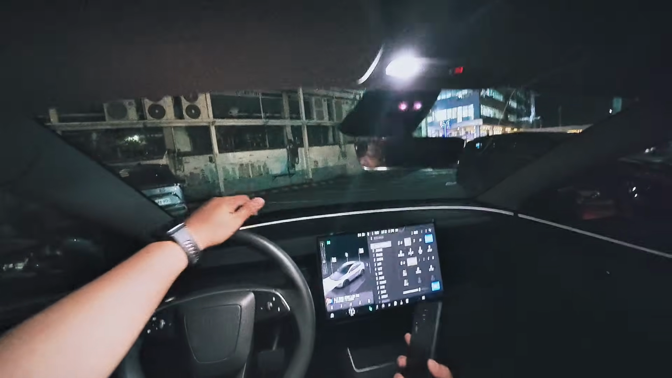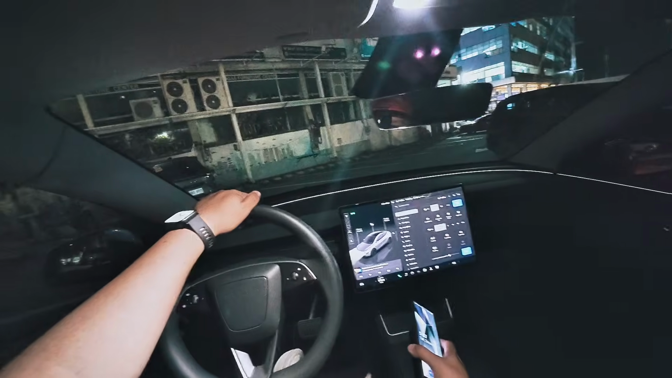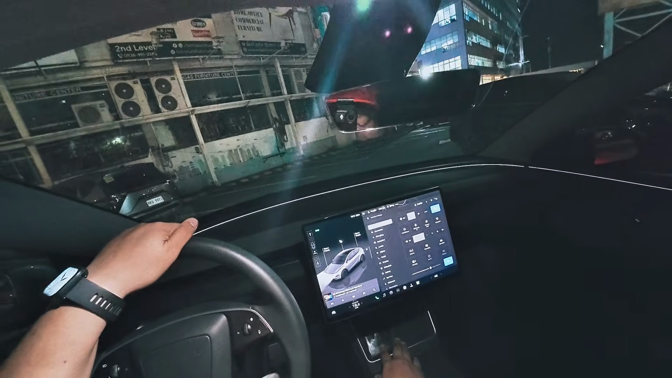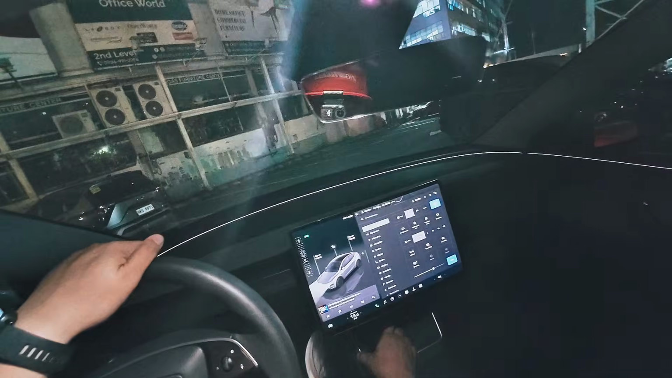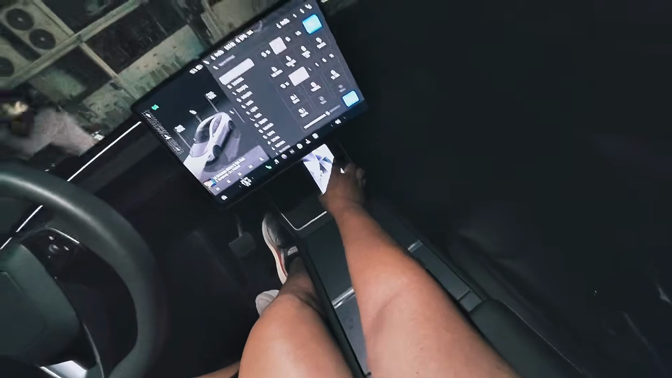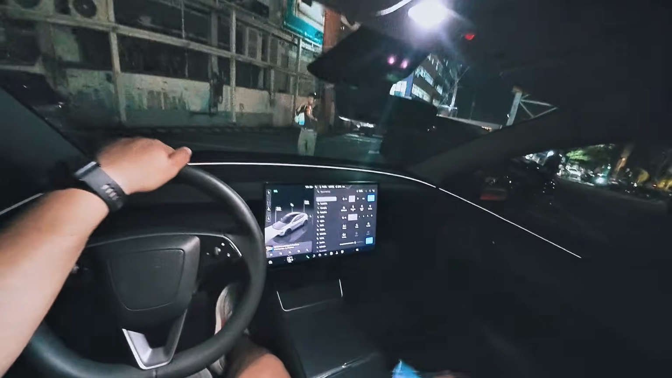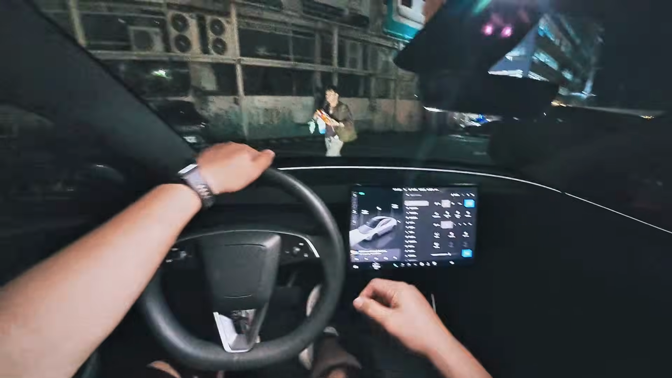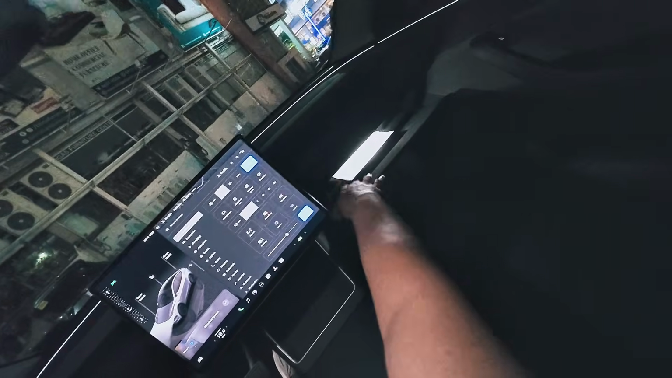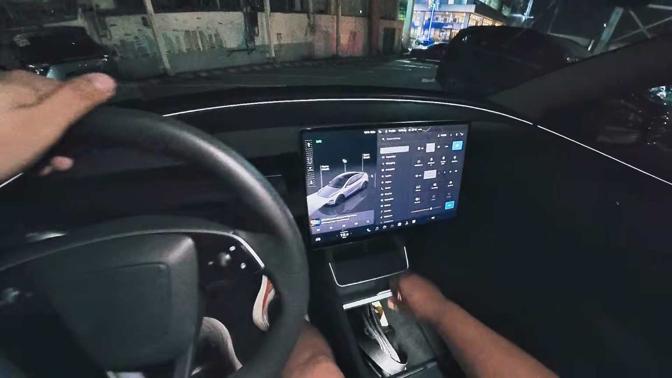So you got two fast wireless chargers here. Usually you get one with your regular car. You got one on the right side, it's charging, and one on the left side right there. Now if you notice that the glove box actually looks a little shallow, doesn't look spacious at all, guess what?